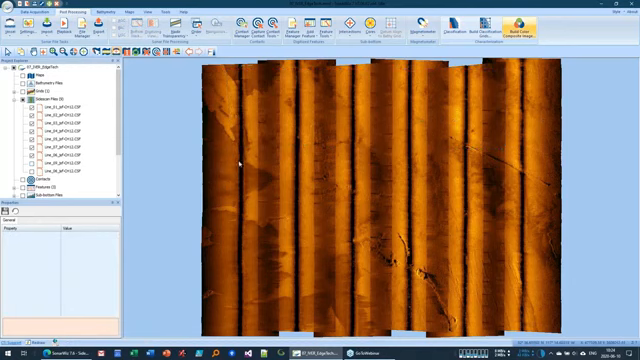The second thing that we can see here is that you have to pay attention to how your data lines up, and we've got a couple of things that we need to check to make sure it looks decent.